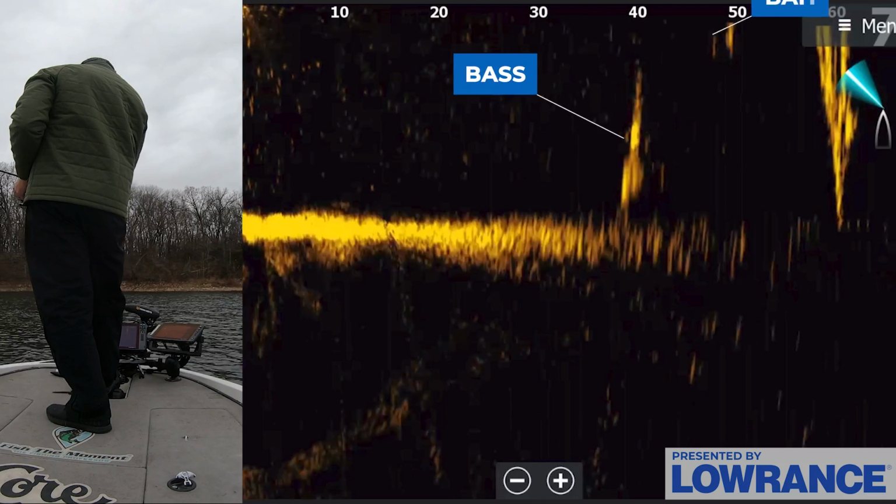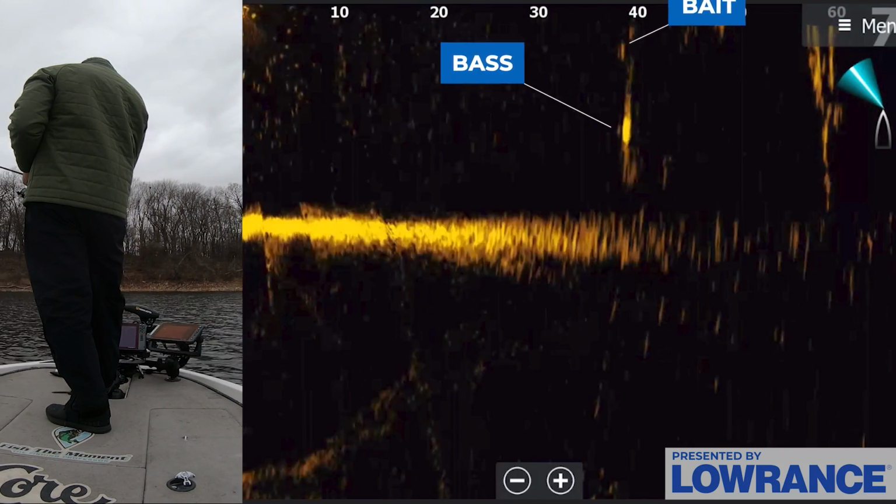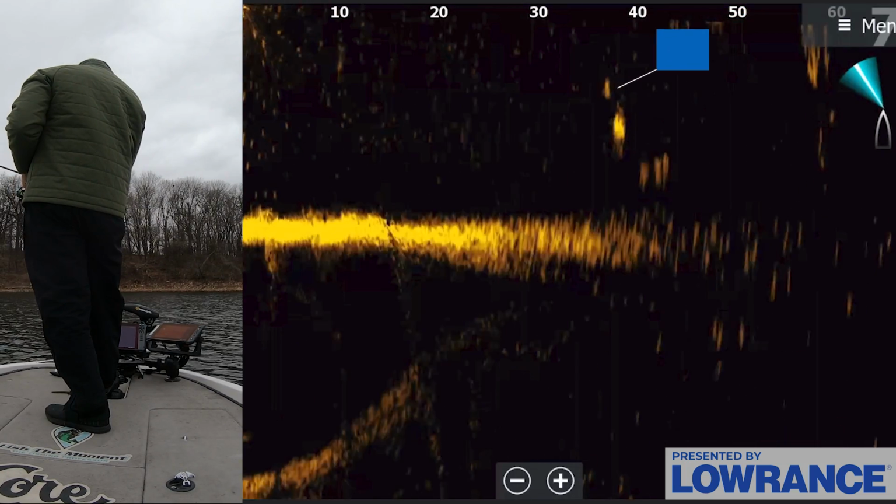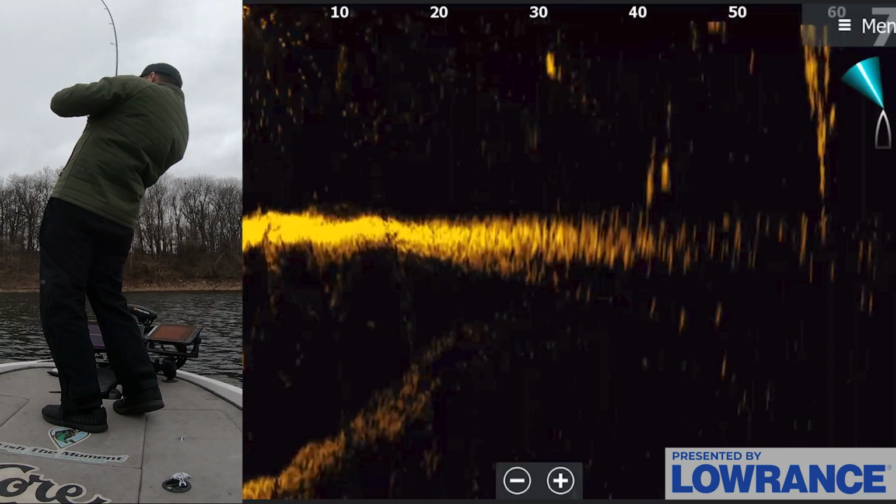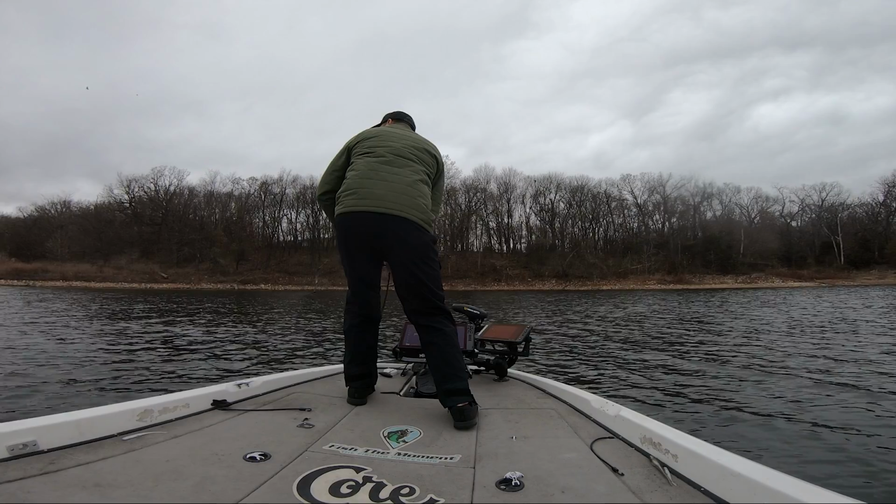Ooh, that's a good one right there. Come on, fish. 40 feet out, dropping right on one. Oh, come on, eat it. Eat it, eat it. Got him. Oh yeah, just shook that wacky shot right in front of his face, guys, and a good one just got it.